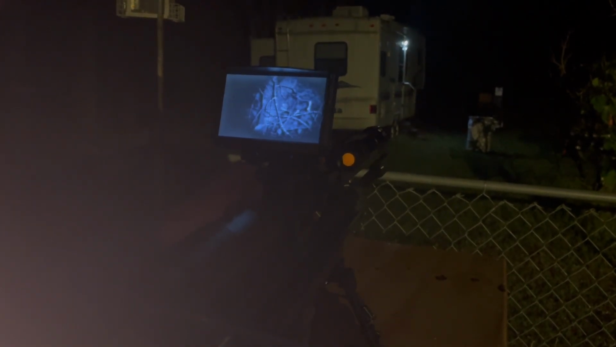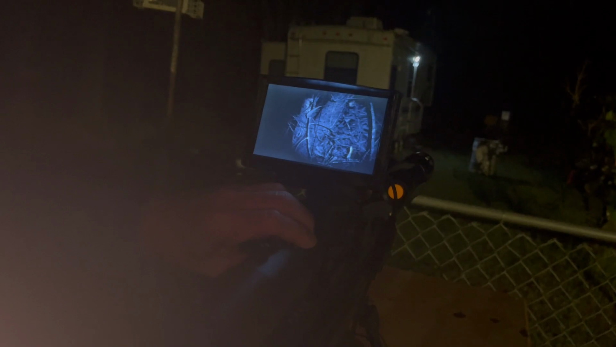Want to go back out in the woods. Let me try to find something I know at a known distance. That tree right there is about 75 to 80 yards out. And you can see some pretty good detail on it.